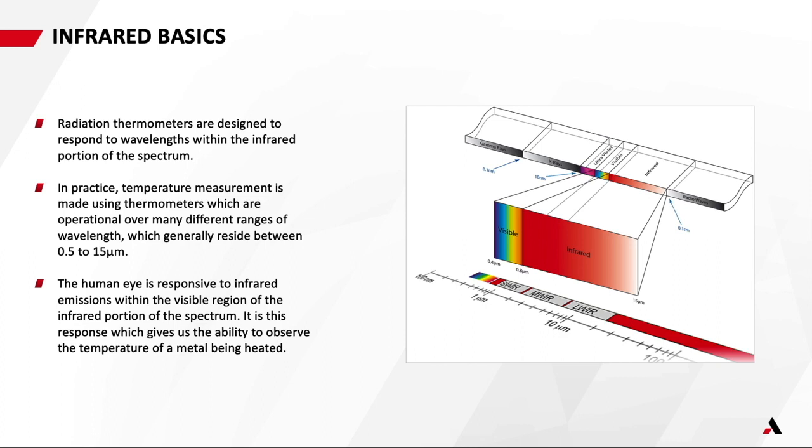So that's high frequency, short waves. And that's why, for example, the human eye is responsive to infrared emissions in the very high temperatures. So we can see steel as it starts to glow at high temperatures, but we can't see it change color at low temperatures. That's why infrared cameras in that long wavelength range are very useful, because they can measure accurately temperatures of surfaces changing temperature in that low temperature range.